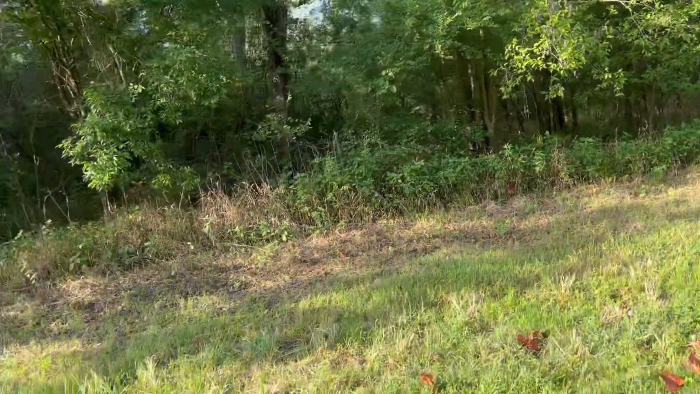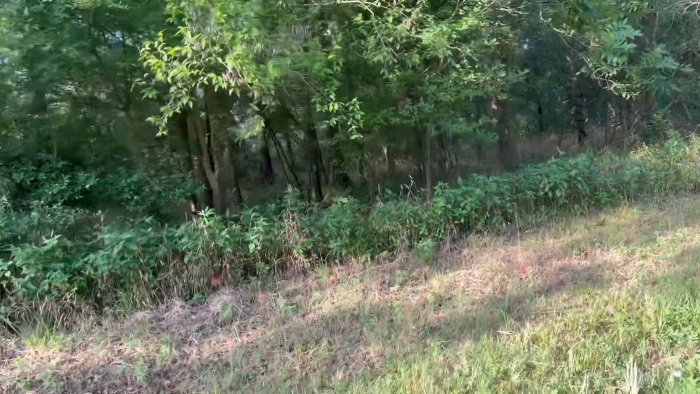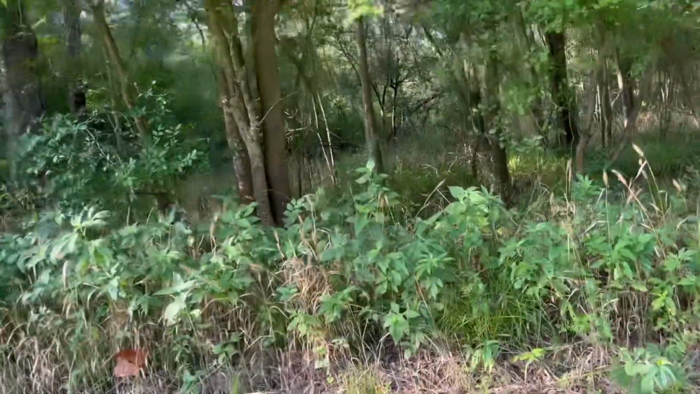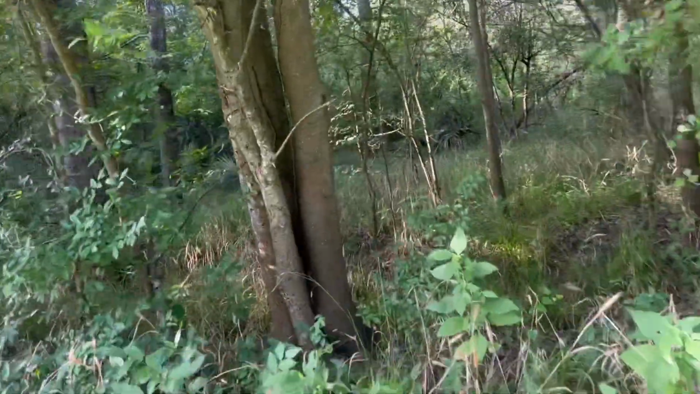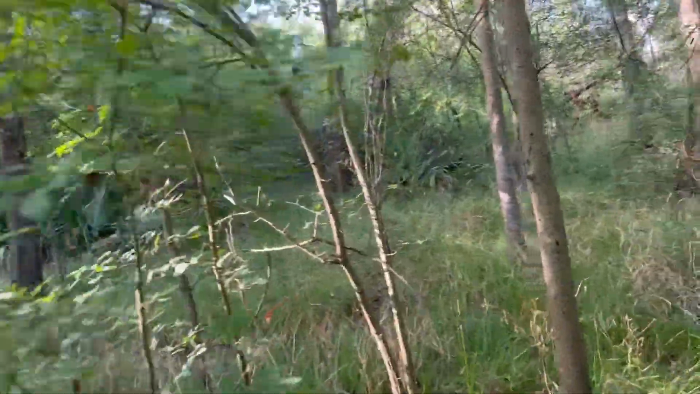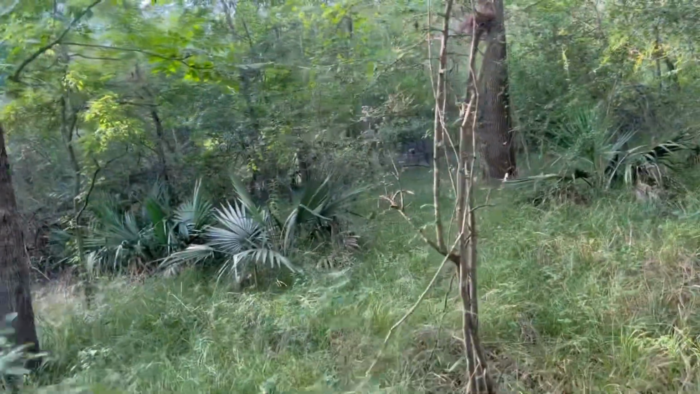Like I said, I just got a notification that there was a deer in here. So let's see if I can find my way to where I need to go. And that was with the palms here.